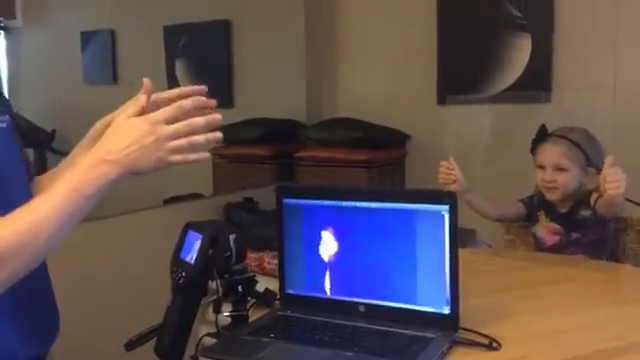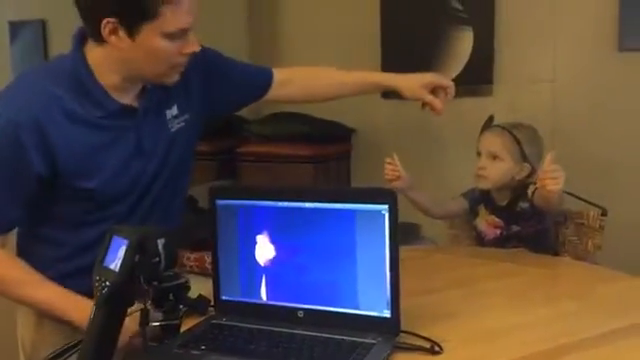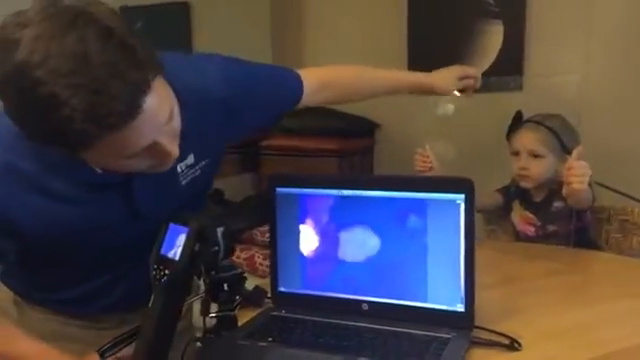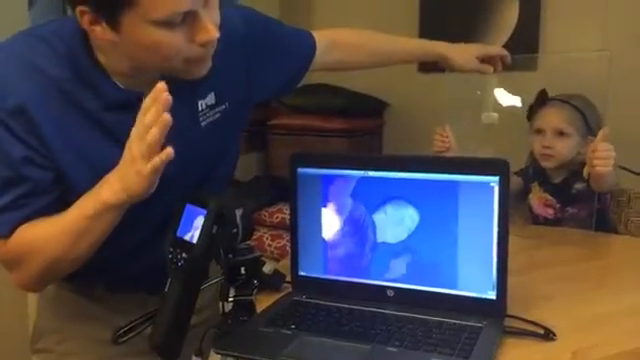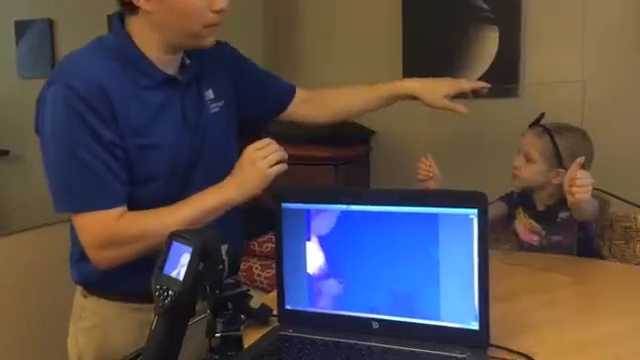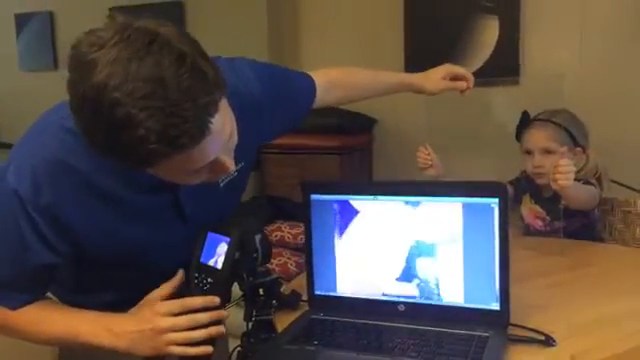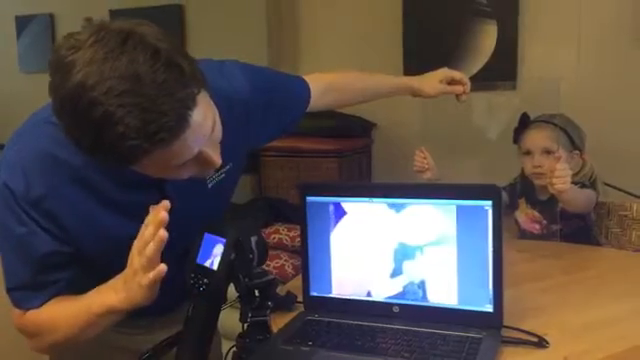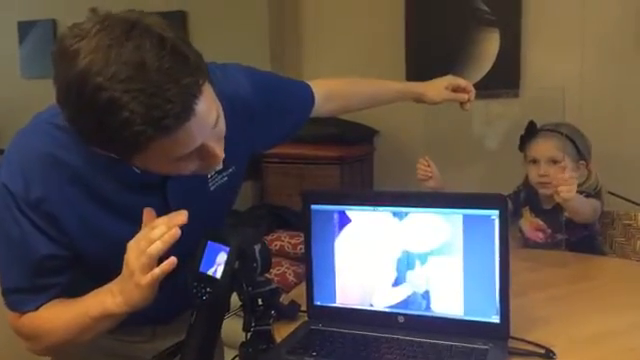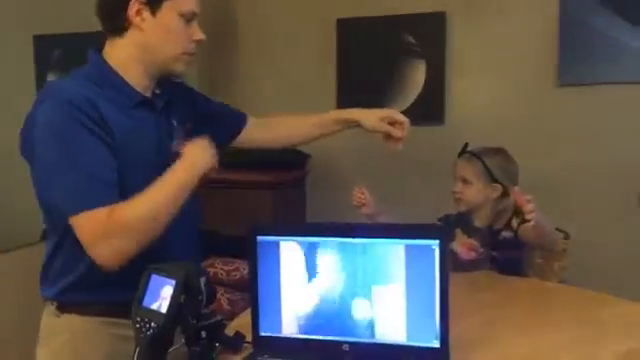In fact, the infrared light bounces off of it just like a mirror. So if we turn it slightly more so it's facing right at the camera, you can actually see my reflection, my infrared light bouncing off of the glass and into the camera, and we can see the reflection of the camera. So there I am, my infrared reflection bouncing off of this infrared mirror, this piece of glass. And it works the other way too.